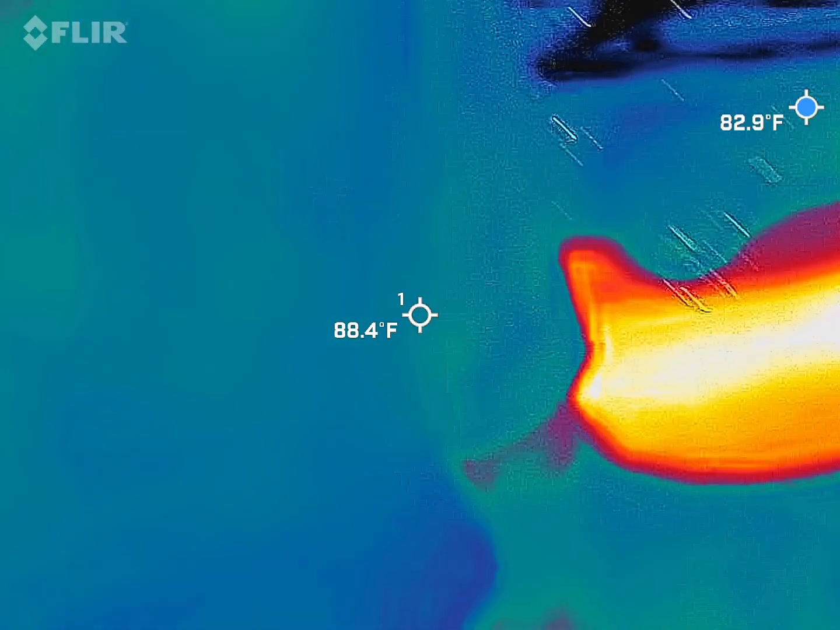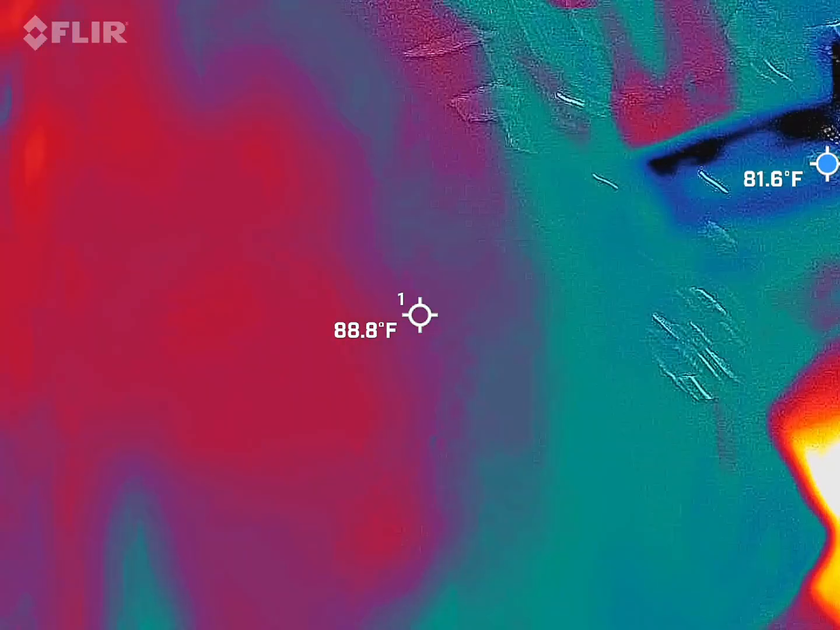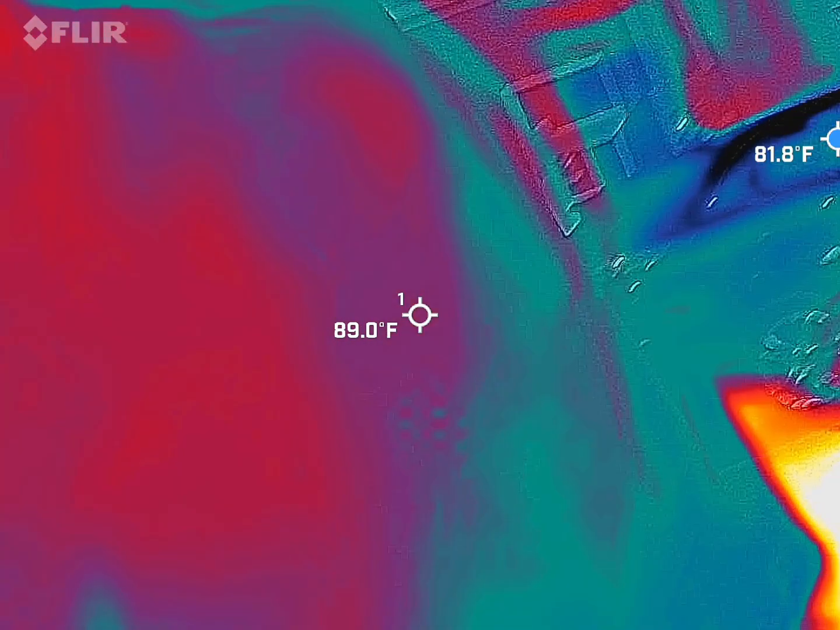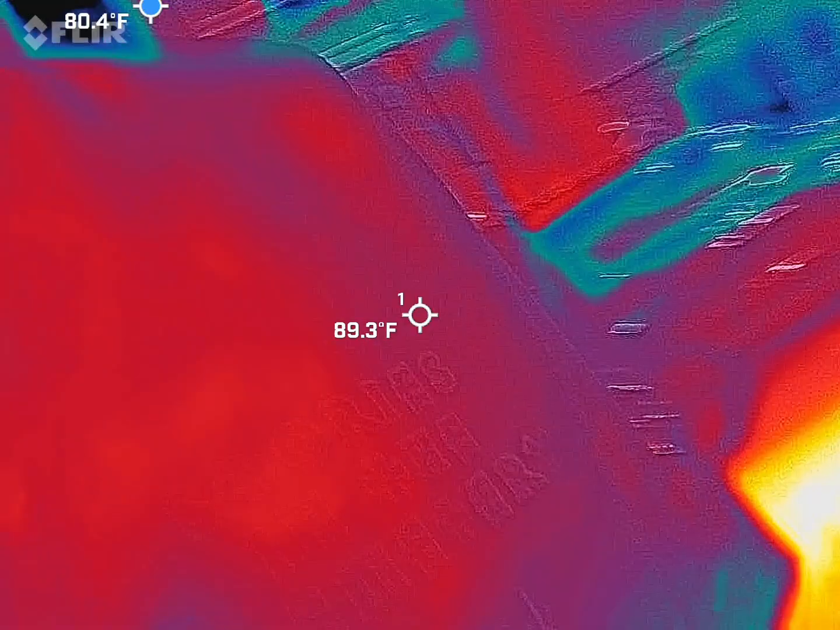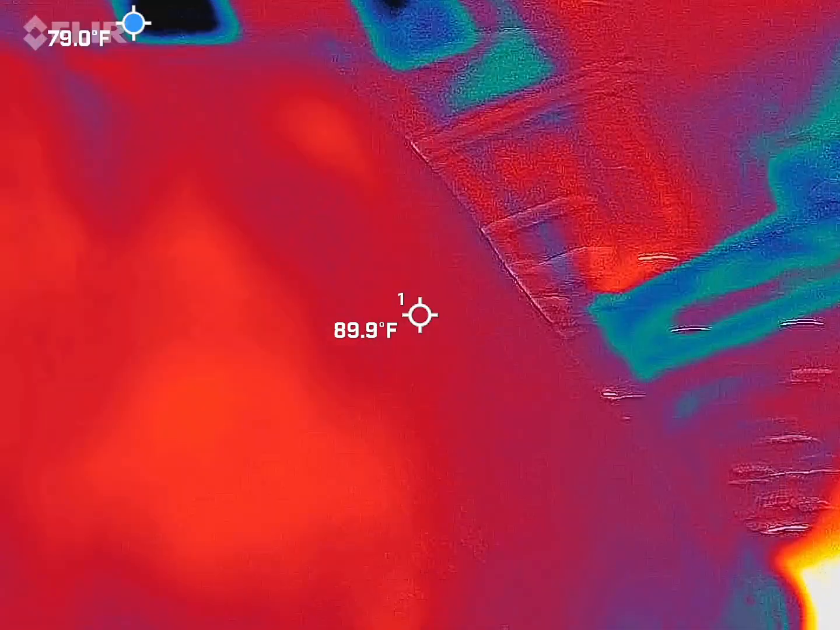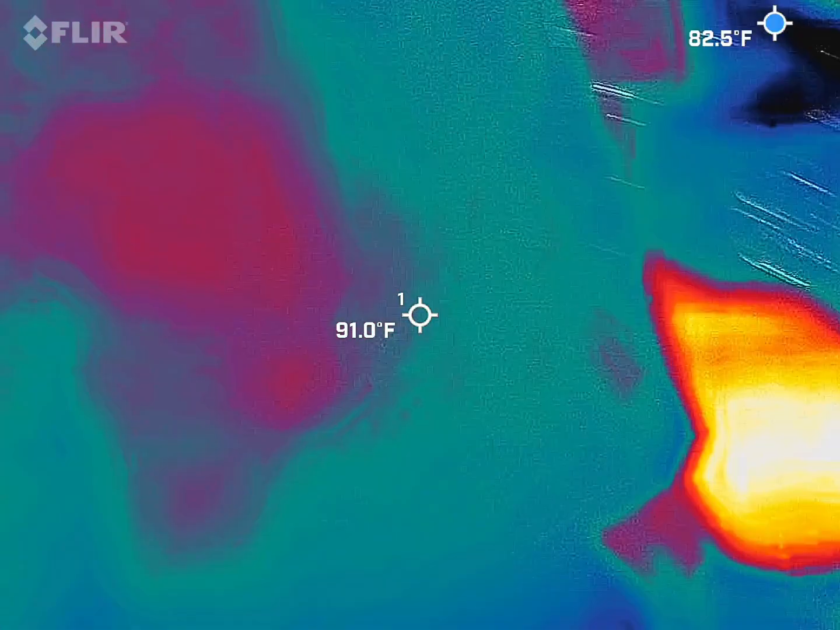So I normally point out the fact that I'm red, orange, and yellow because it means I'm the hottest thing inside the frame. Sorry, fellas, but that's how this is going to work for us tonight. Bridal parties, that slays. You're looking at me like, holy shit, this guy's got jokes too. But anyway, and that's only if they're sober. We already talked about that.